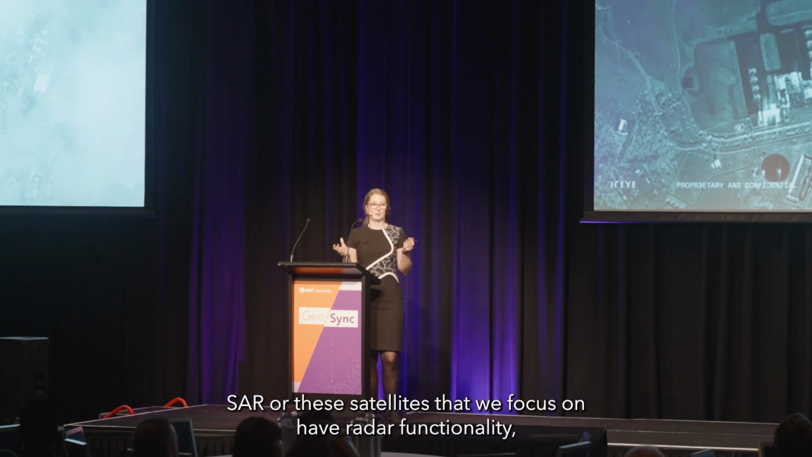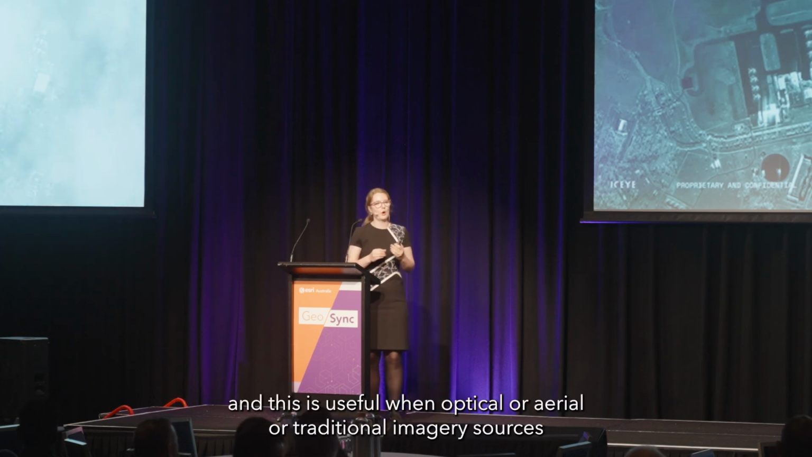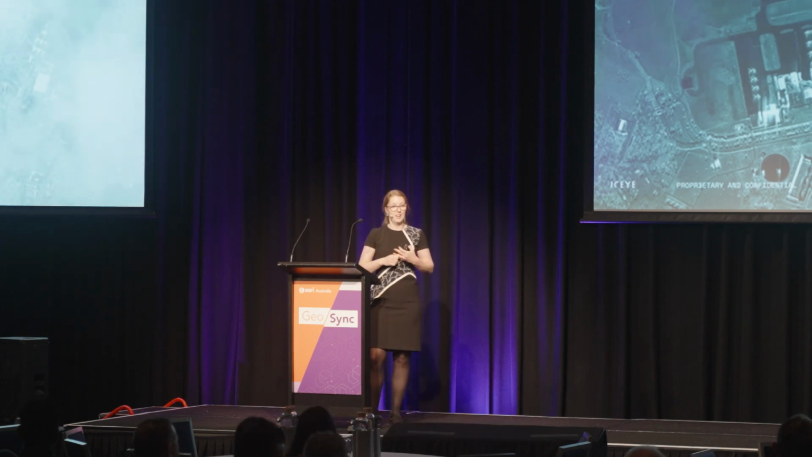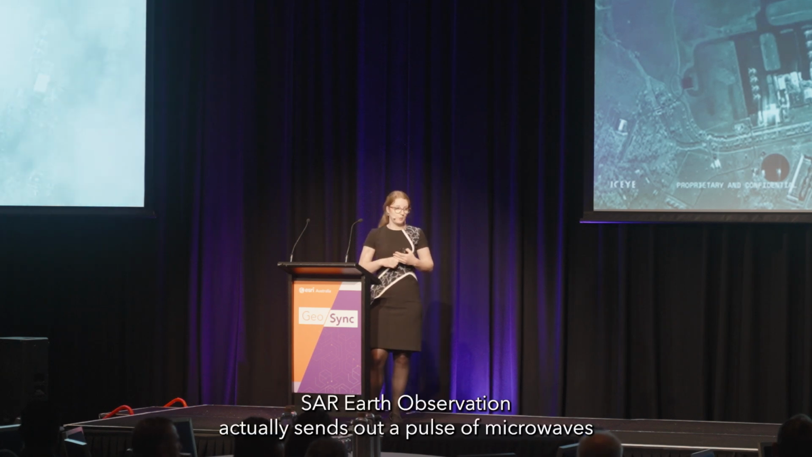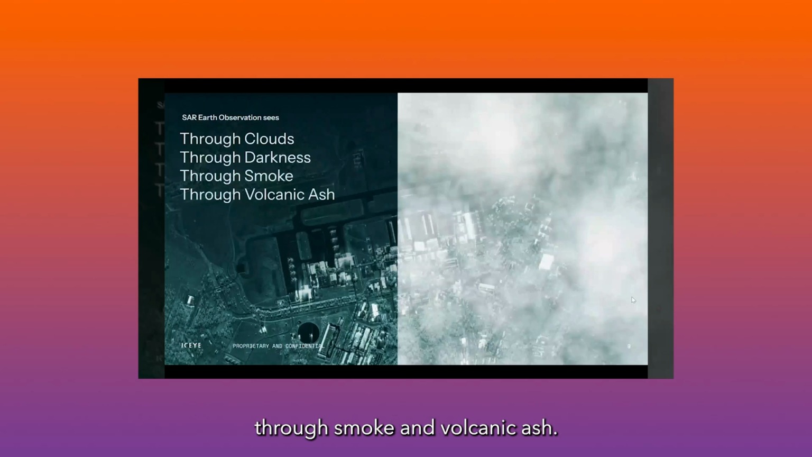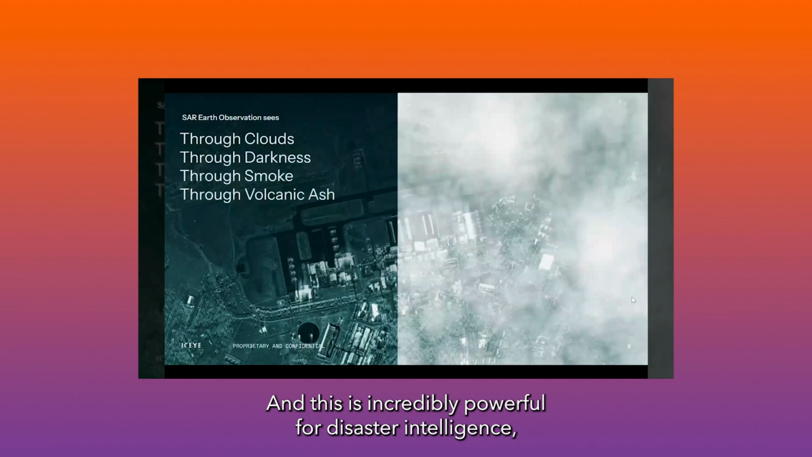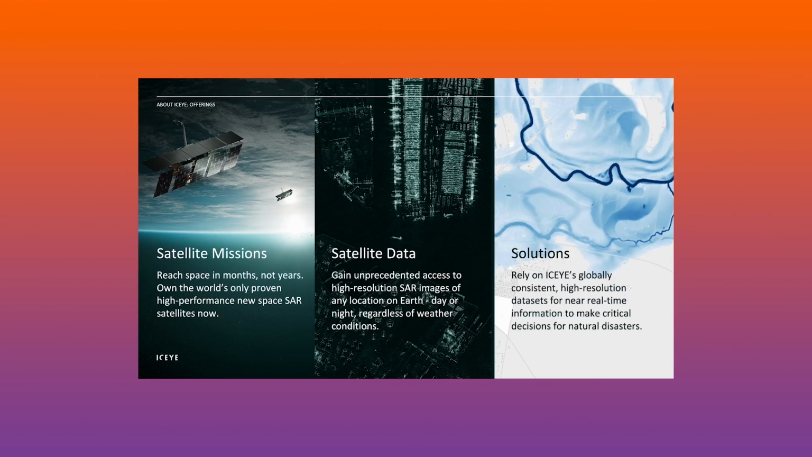SAR, or these satellites that we focus on, have radar functionality. And this is useful when optical or aerial or traditional imagery sources are unavailable due to weather or the time of day. SAR Earth observation actually sends out a pulse of microwaves that can see through clouds, through darkness, through smoke, and volcanic ash. And this is incredibly powerful for disaster intelligence, where emergency response demands speed and agility to monitor events at any time. So that's been most of our focus.